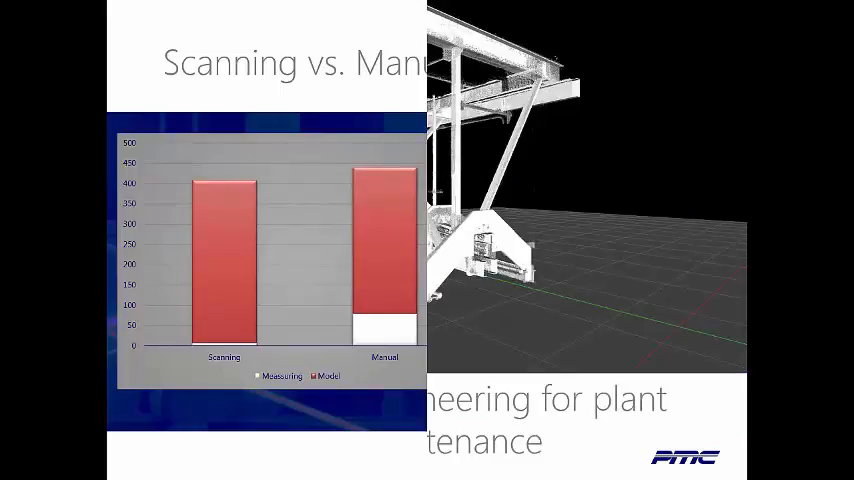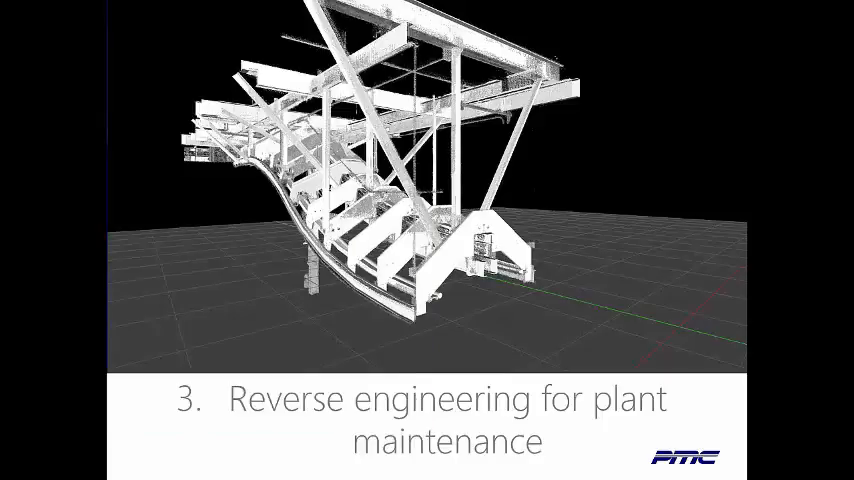Okay, with that, I think we're staying pretty close on time to get everyone out of here in about 30 minutes. So we're right into the third project. This one is reverse engineering for plant maintenance.